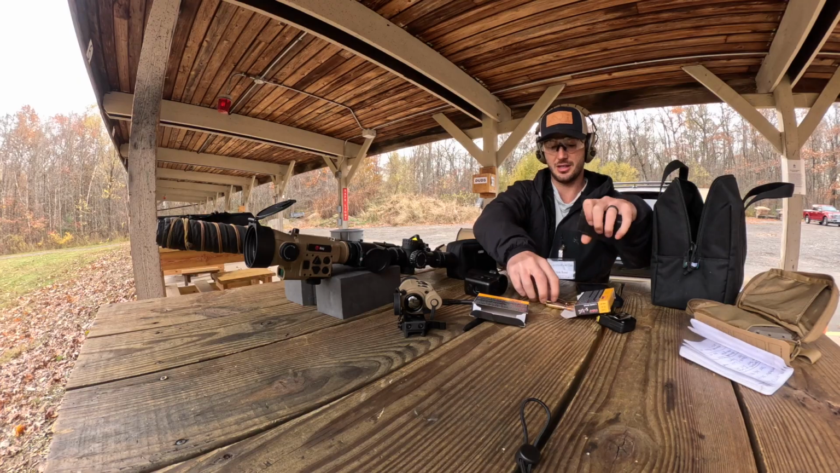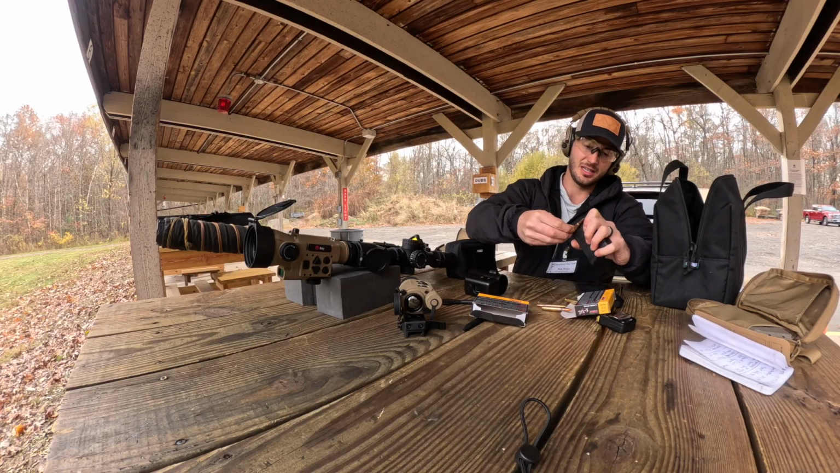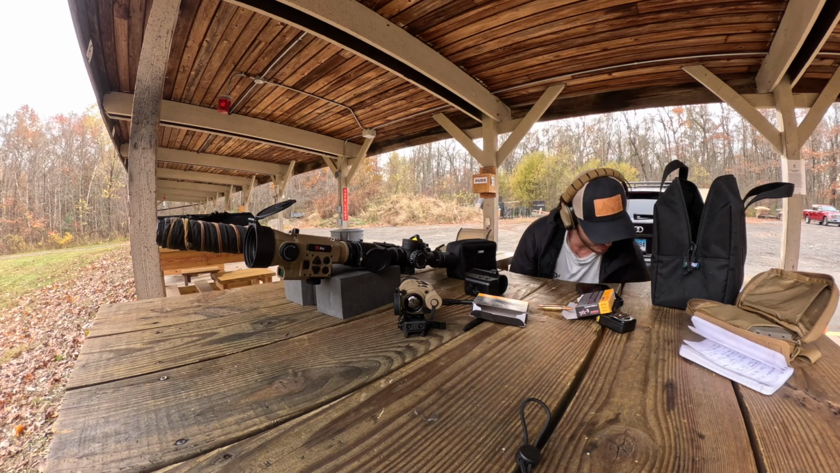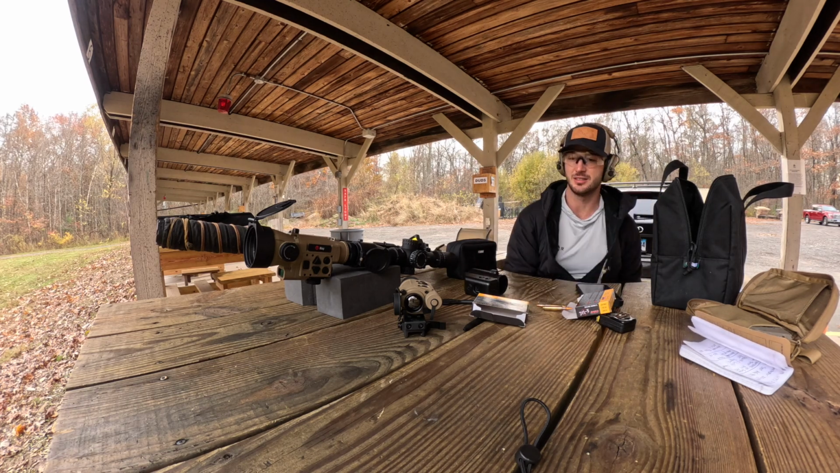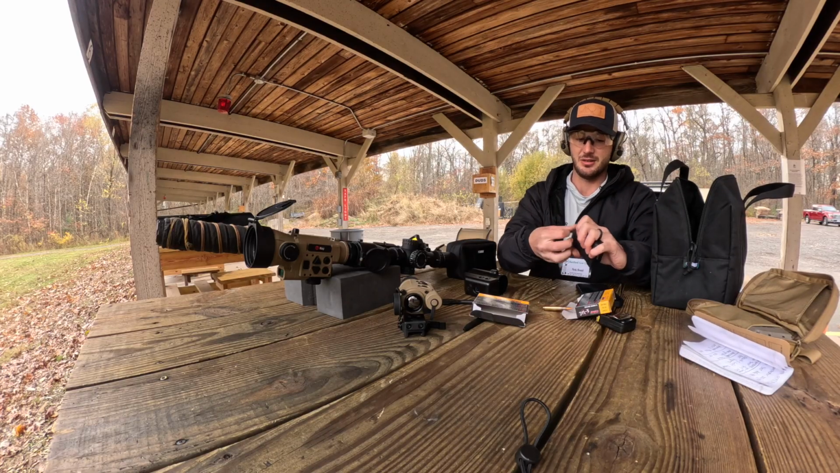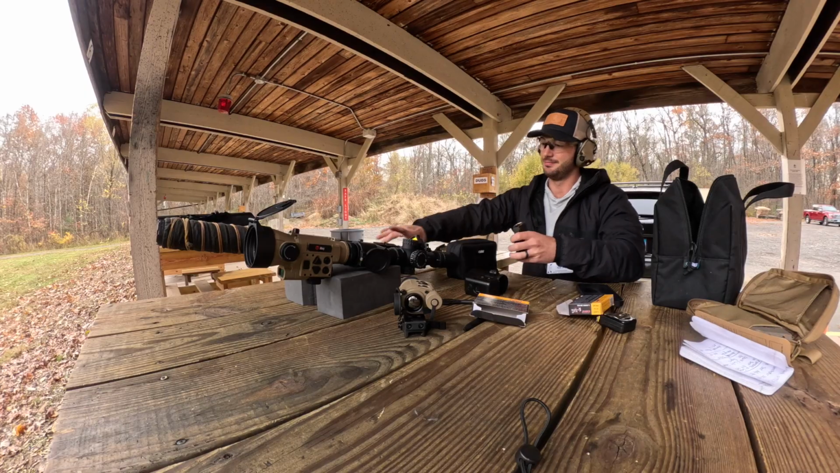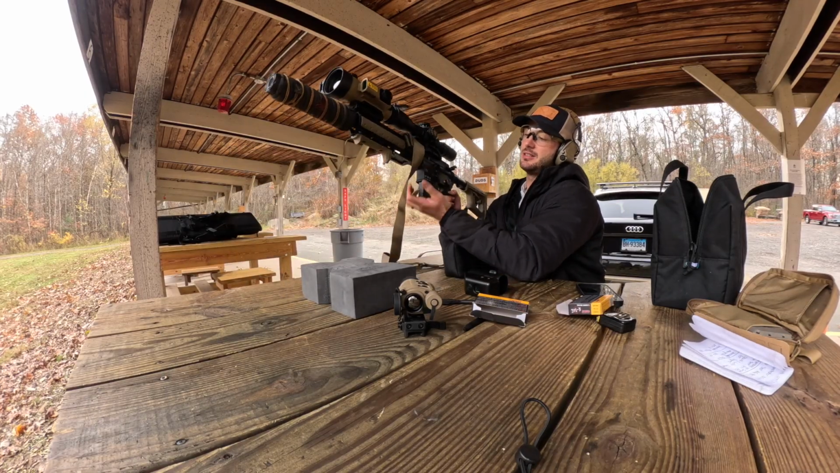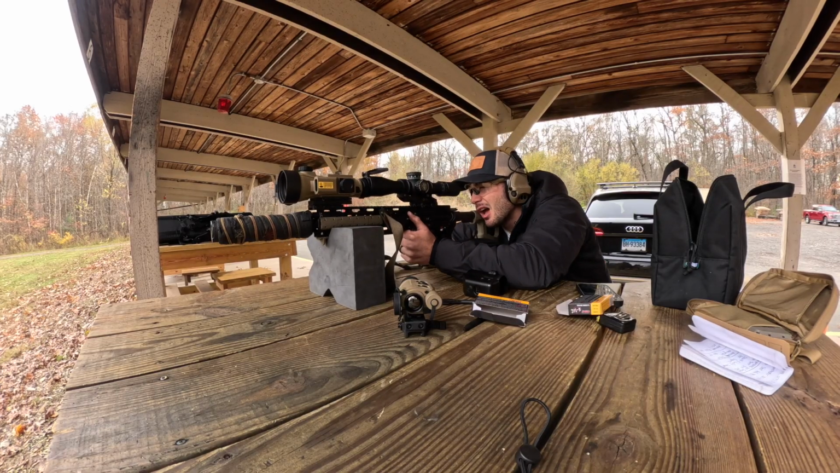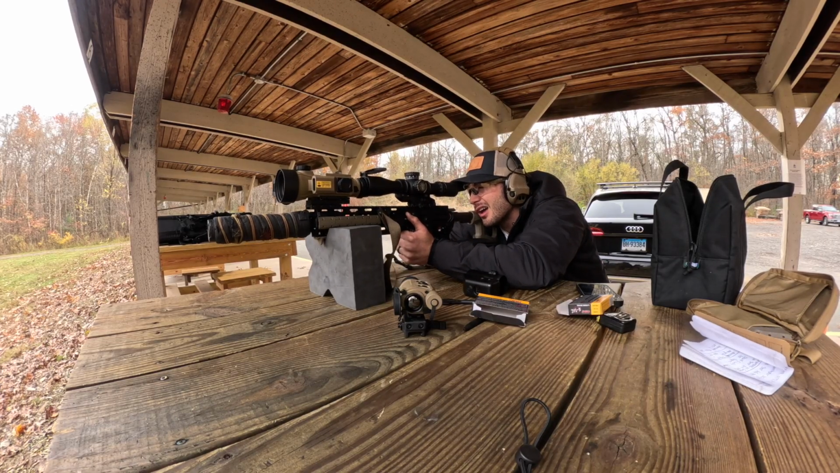Obviously, the Hybrid Compact is much larger. I think you might be able to see a little bit more definition, but I don't know. Let's see. Definitely makes this thing pretty heavy. Alright, so 200 yards, small target.